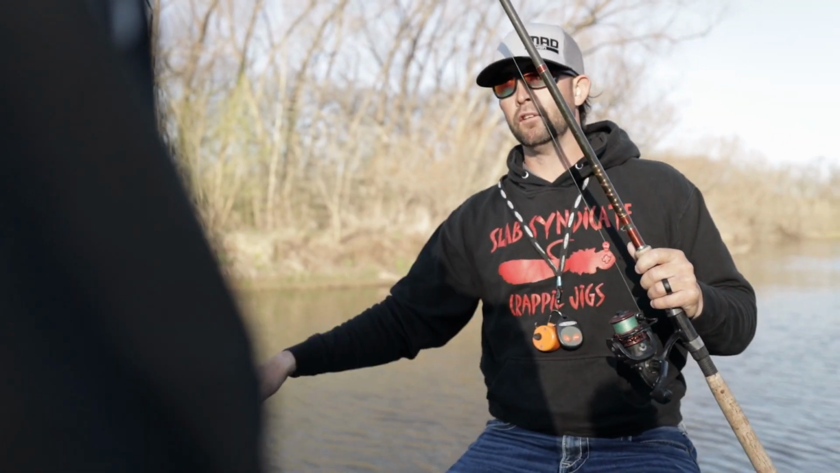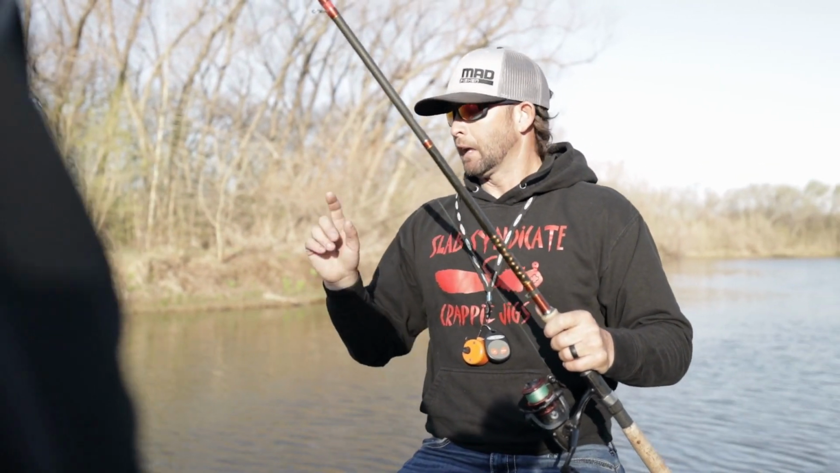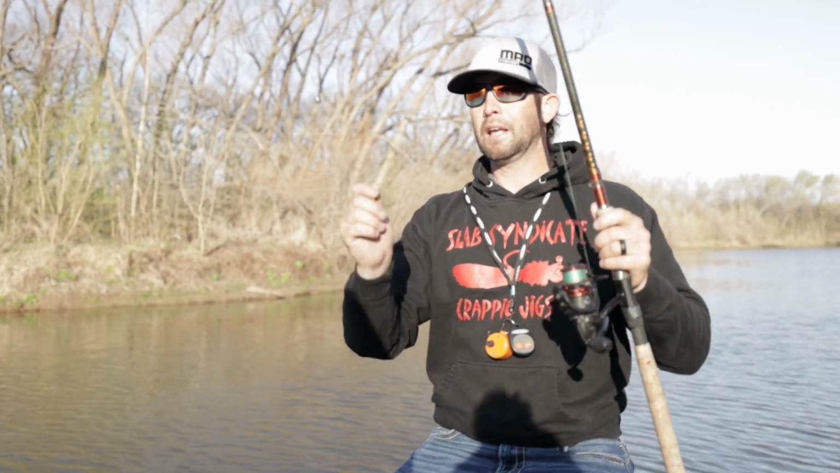So if that fish is 10 foot deep, we don't want to waste a lot of time. Right. Kind of the number 1 rule with this is we got to keep our bait above the fish.